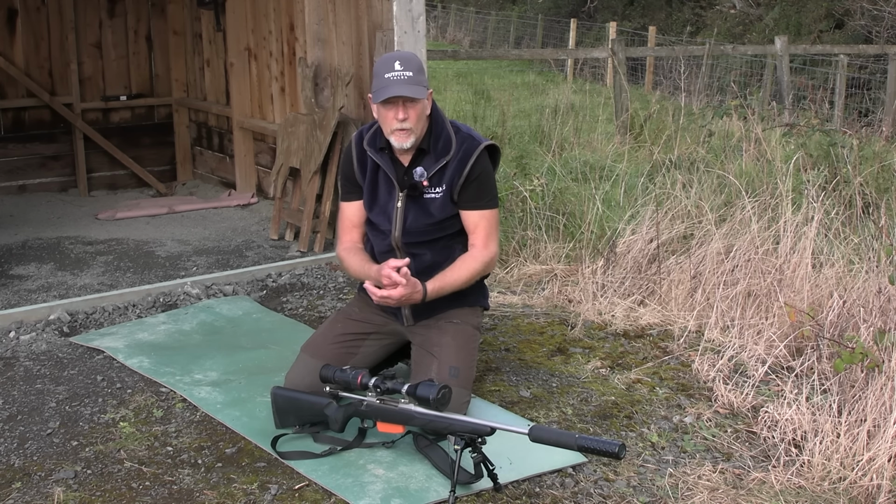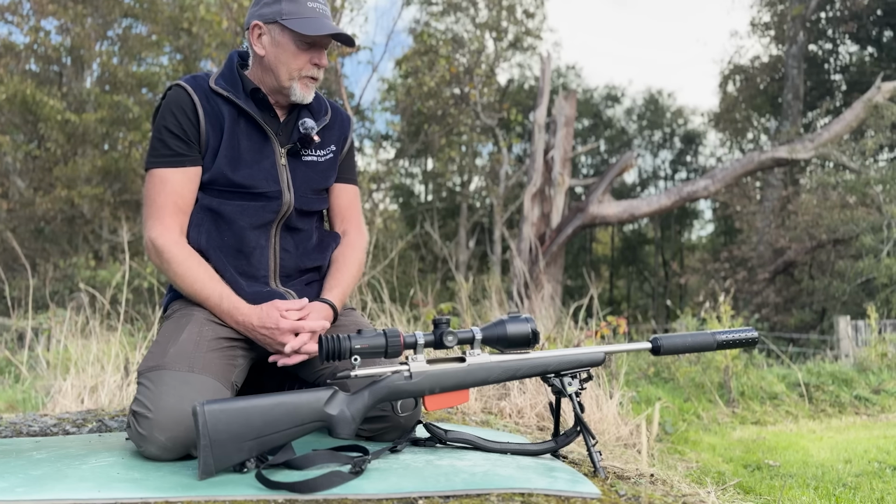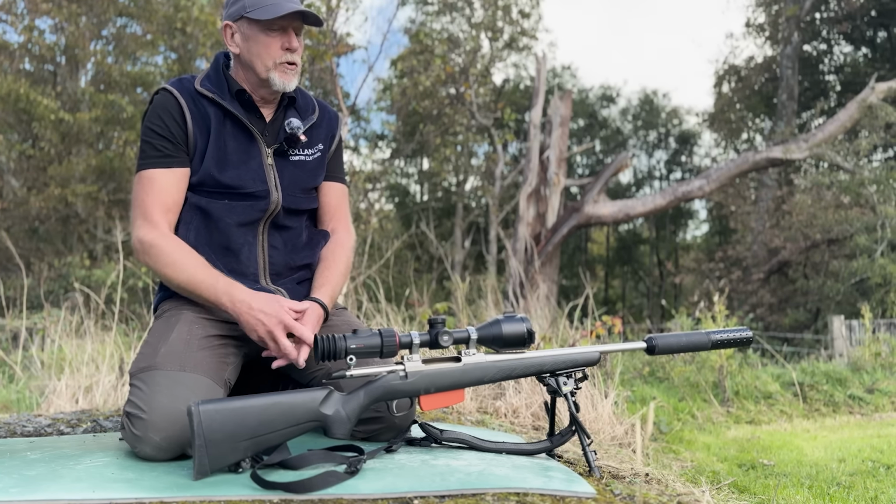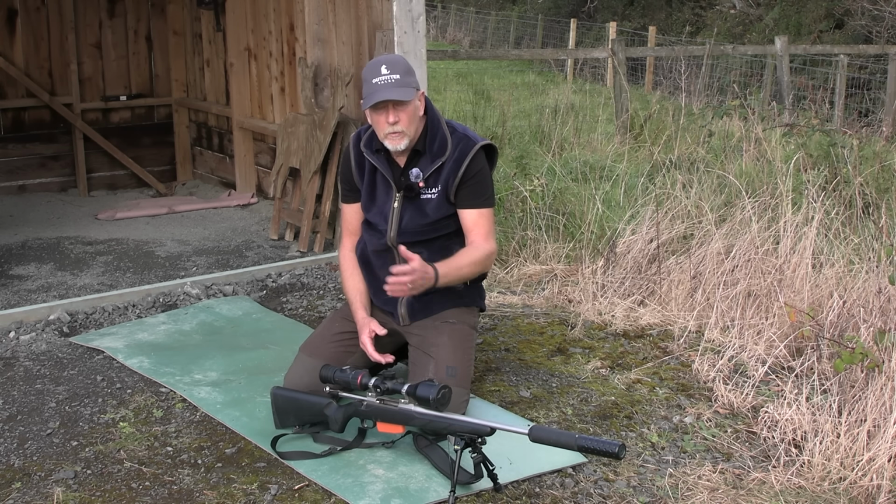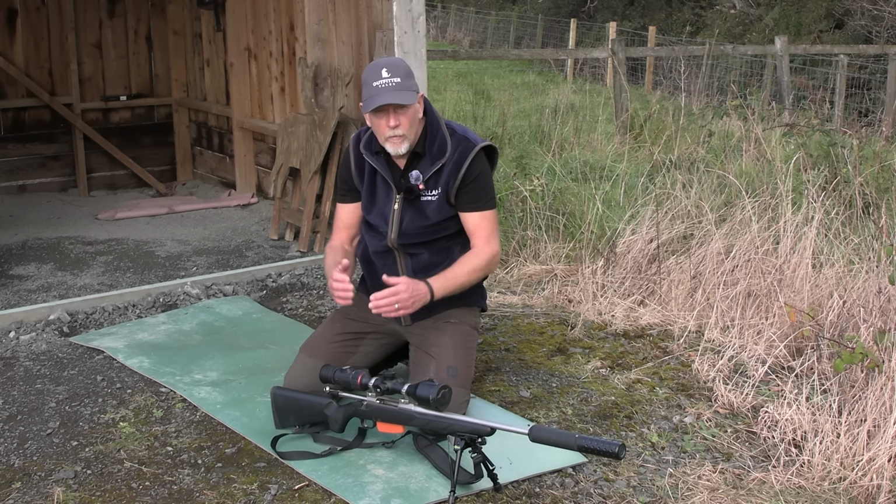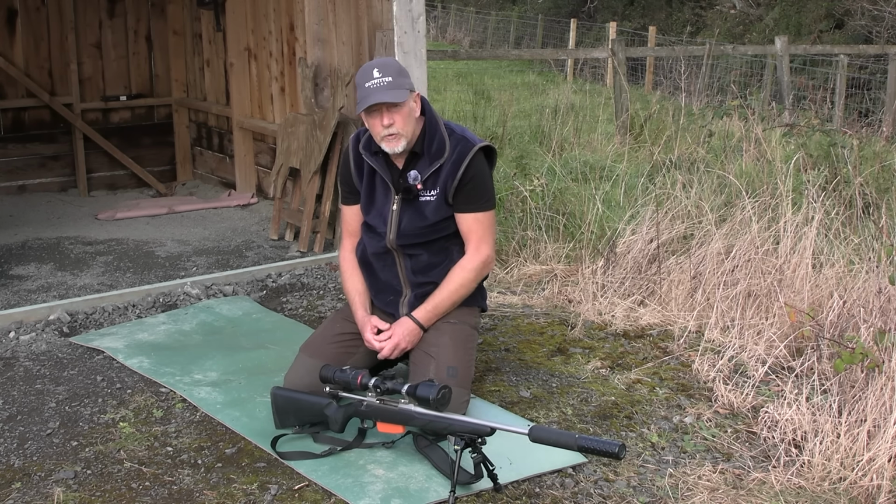The packaging is excellent when it comes, which is a mark of quality, I think anyway. The scope itself, like all of the Nocpix products, follows a very set procedure, so it doesn't really matter which particular optical product you're using. They follow a very standard method of operation, so once you've learned how to operate one, that's consistent throughout the range, which I like. Not everybody does that, and it's very simple to use.